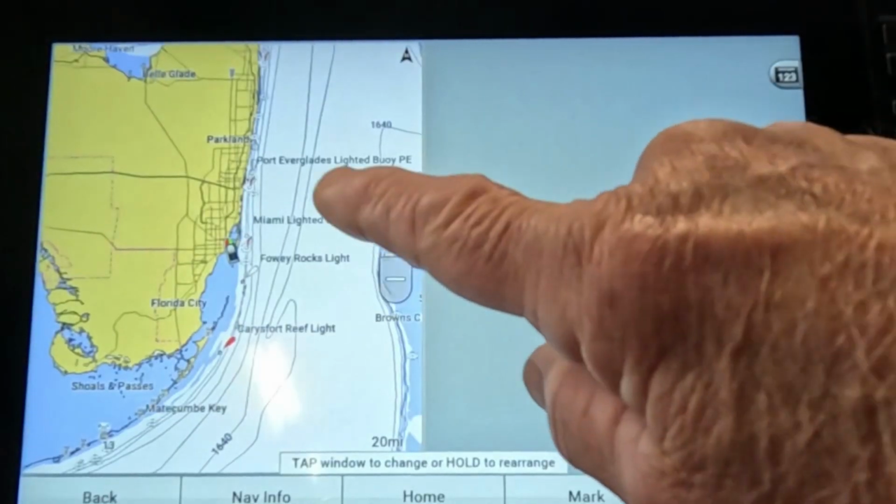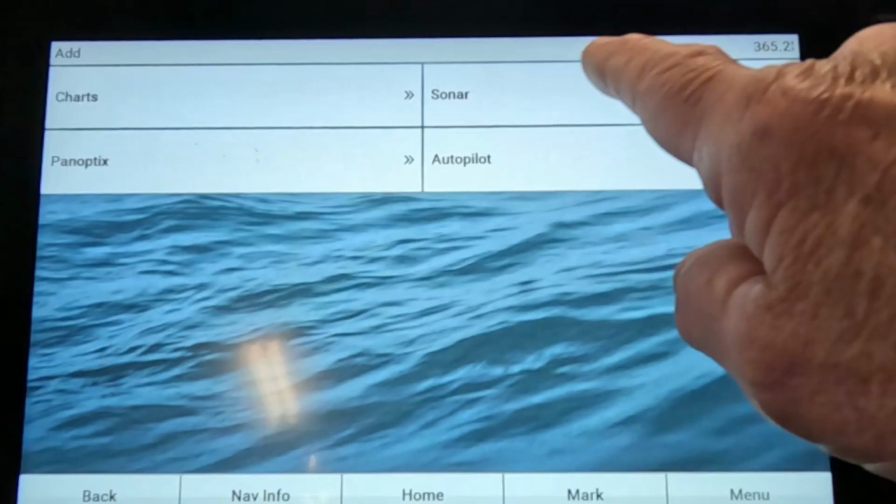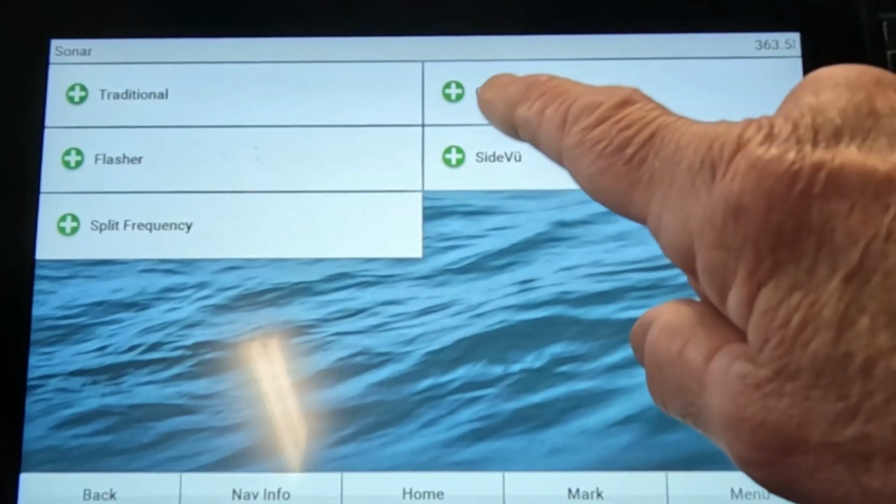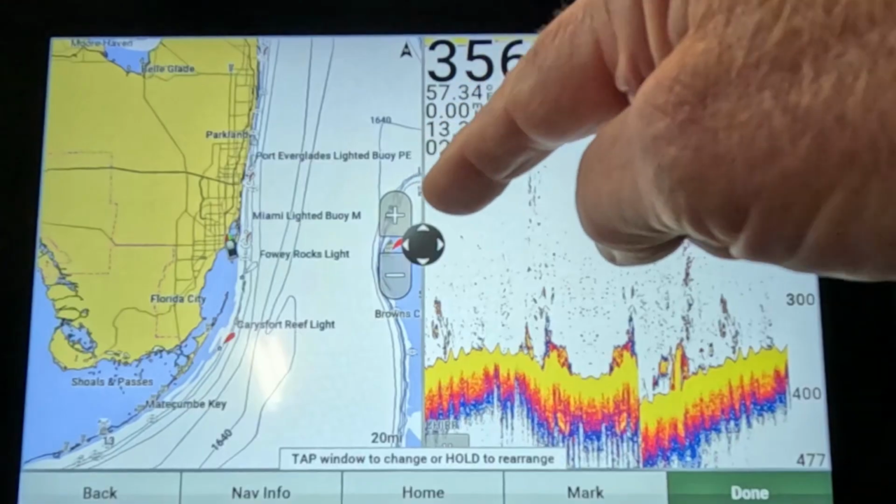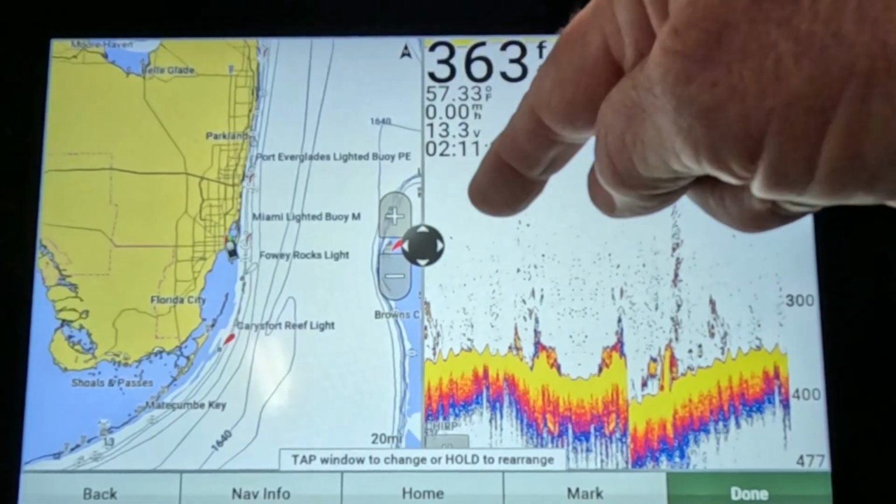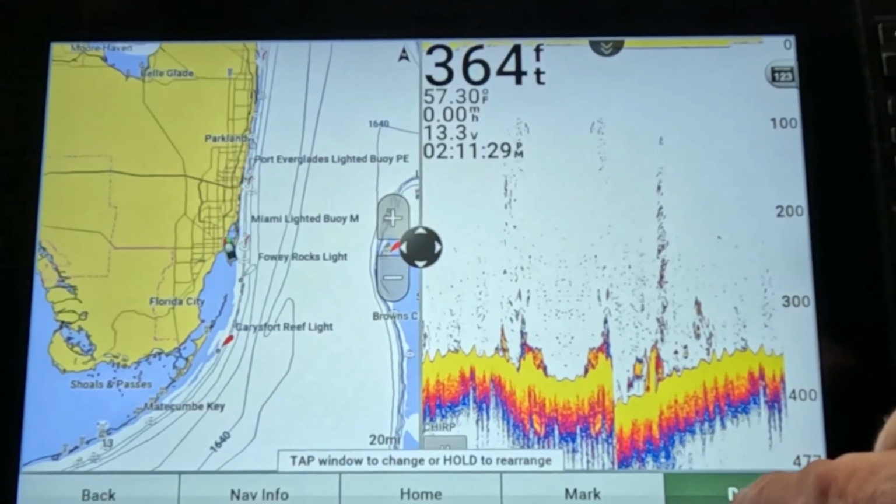And on this side, I'm going to put sonar, and it's always going to be that for me. Now you do it the way you want to, but I'm going to run traditional sonar on this side. That way I can have all of my information in a column right here, and I can see the bottom, how deep it is, all the information I need is right there in that list. So just click done.